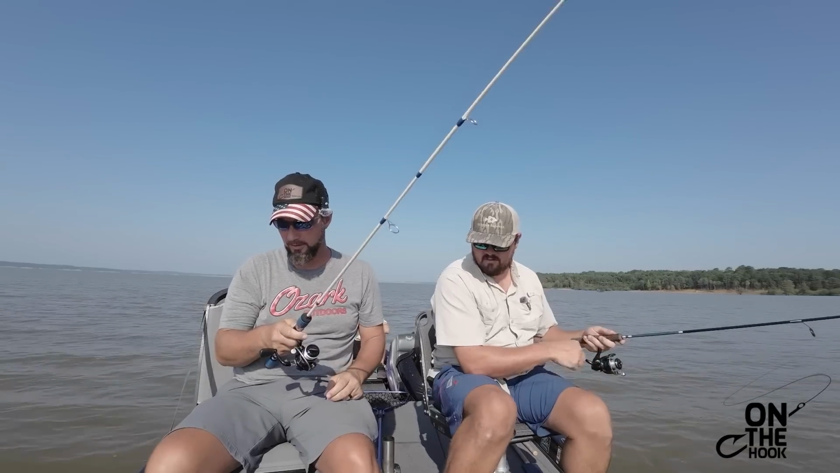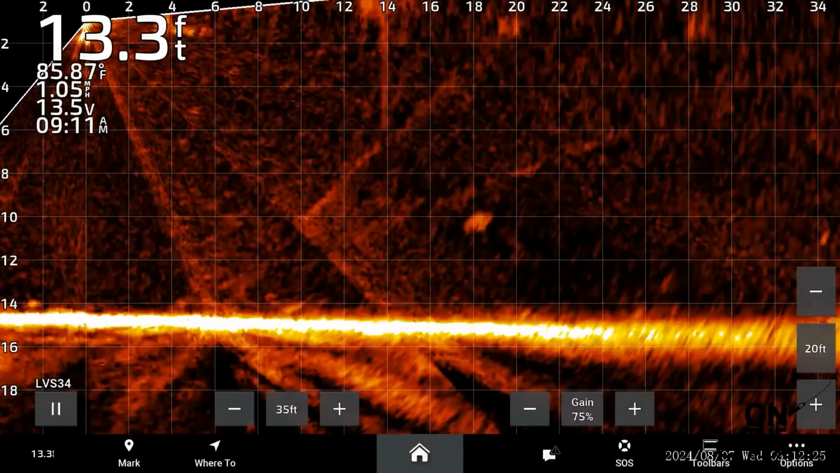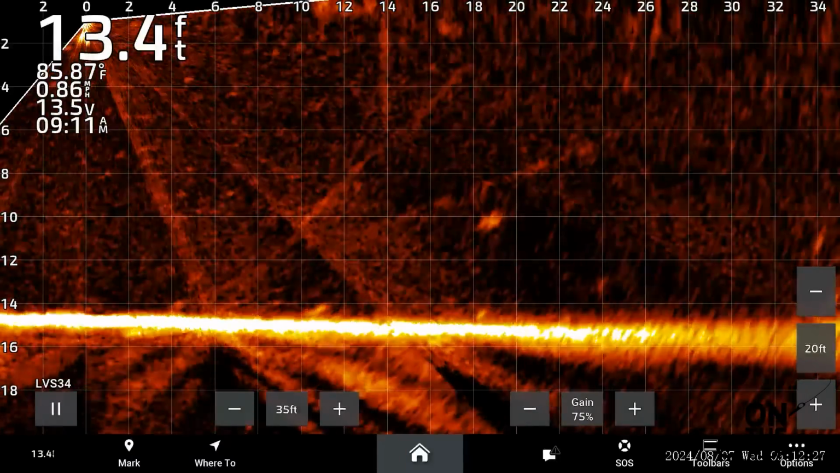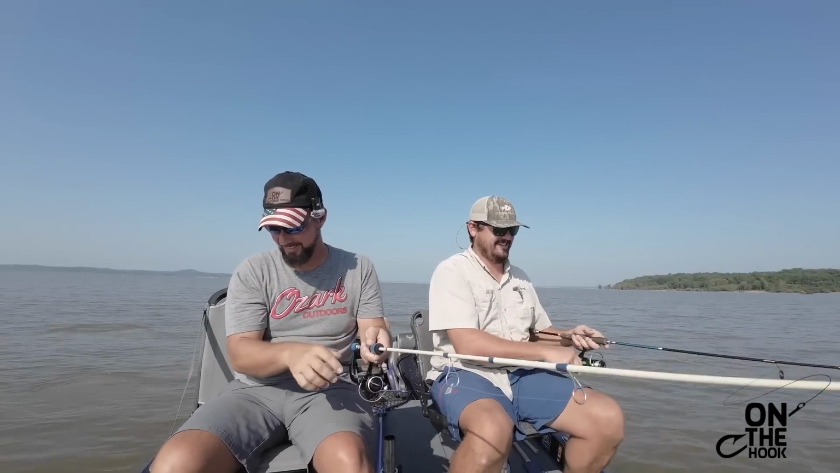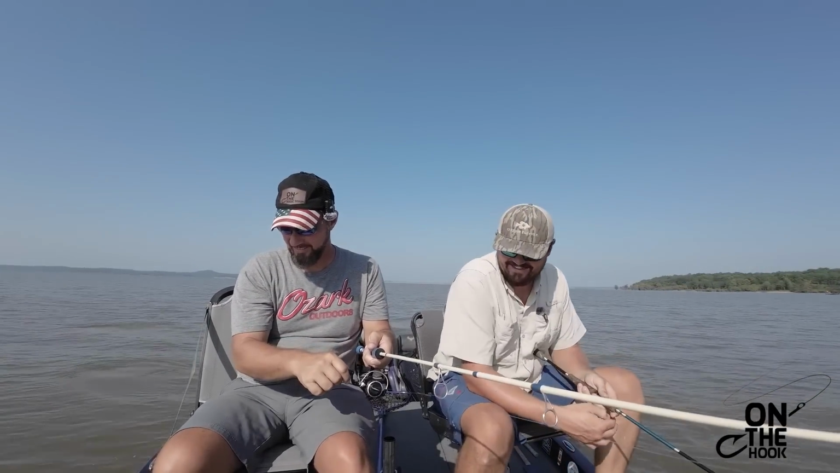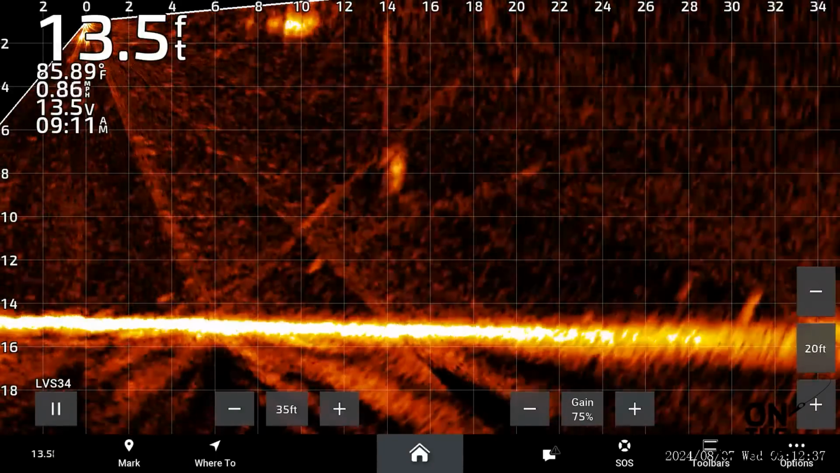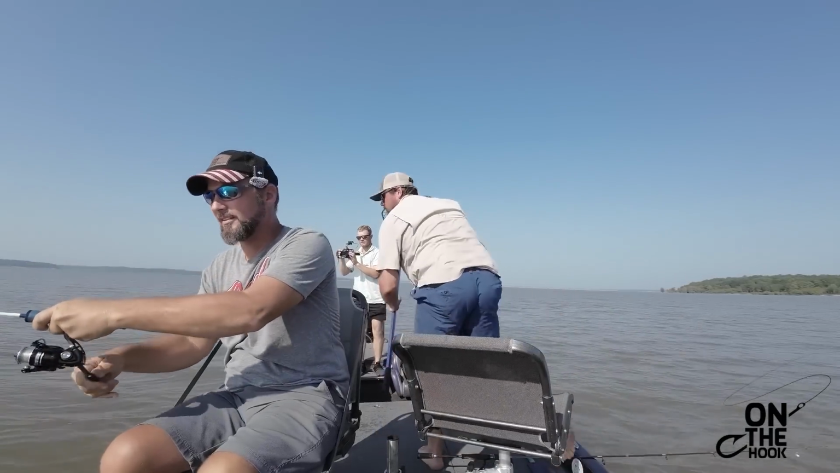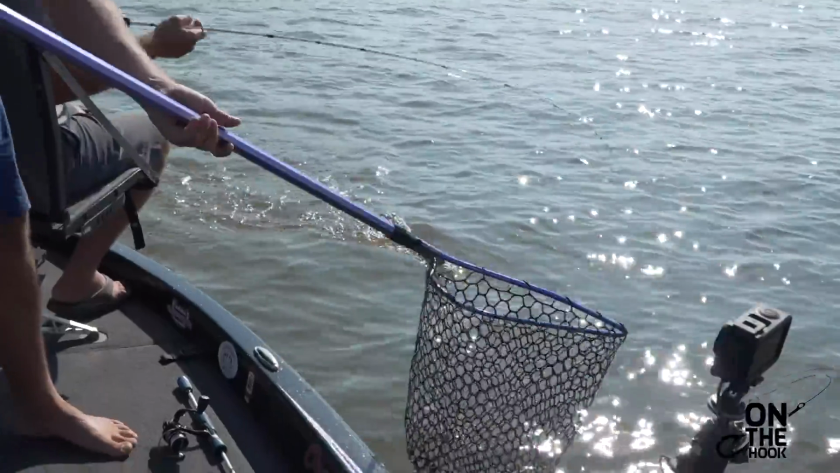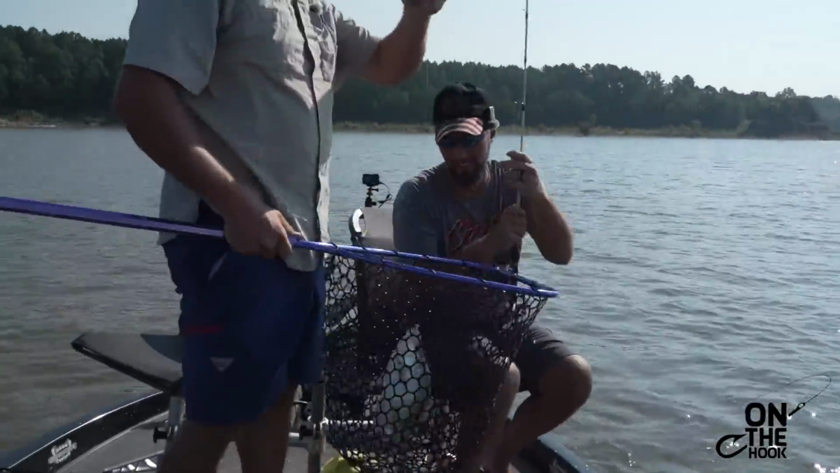Y'all see how I do that? I turn the trolling motor right before he casts, that way he don't know where the fish is. Especially on these old big ones. Oh! Oh, that's gonna get him. Yeah, here you come. Here you come. There he is. That's a good one. Love it.